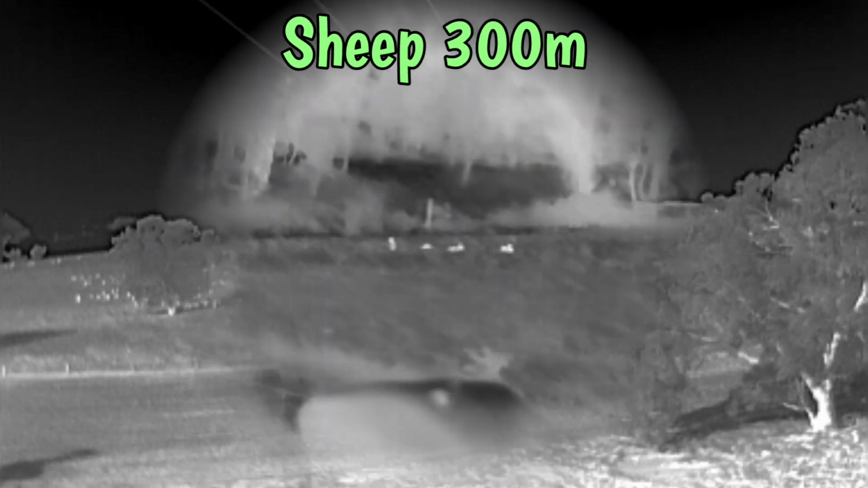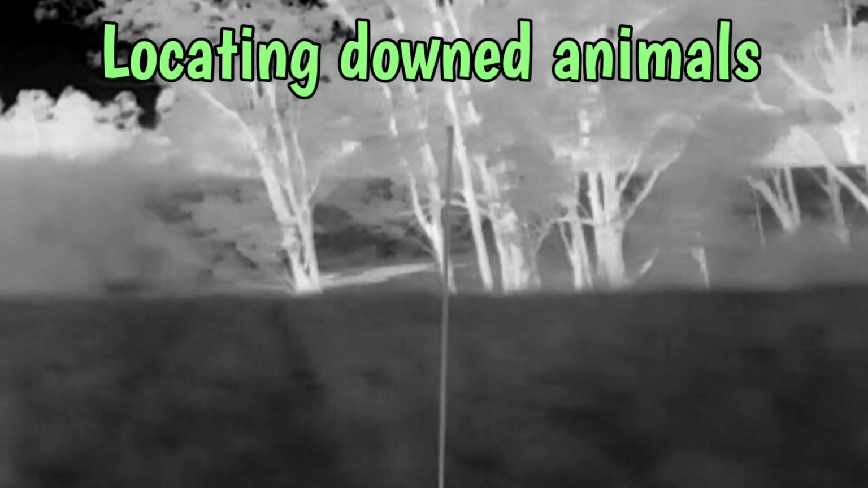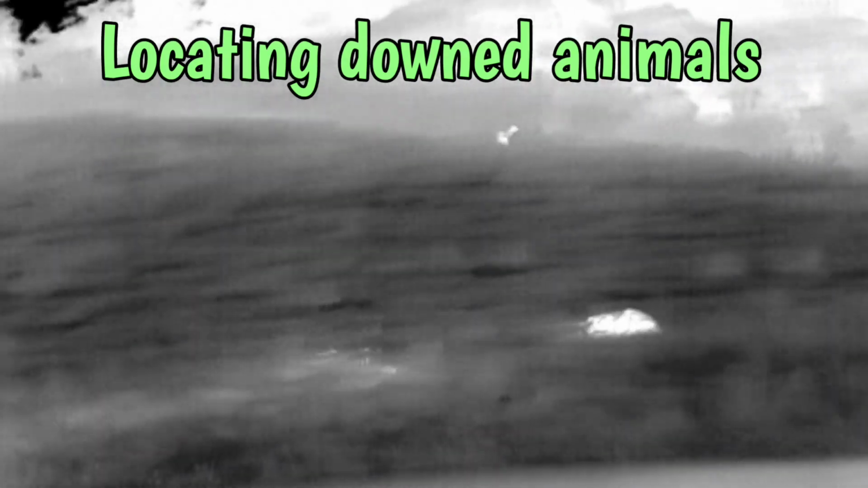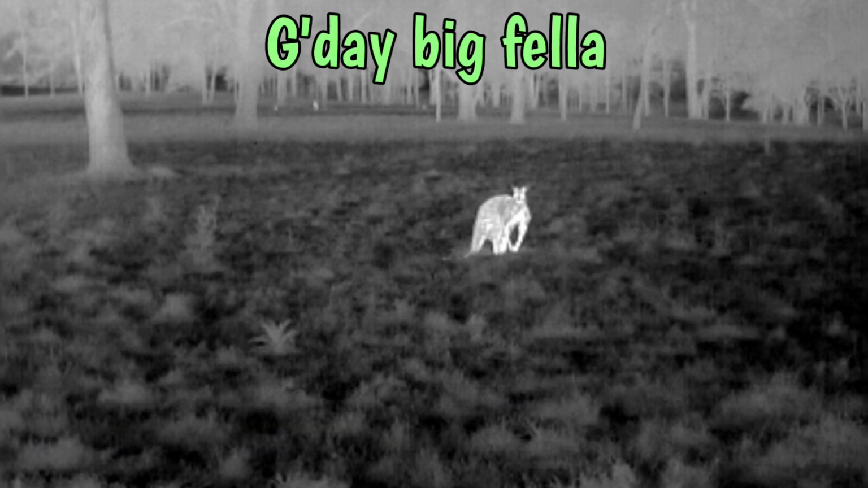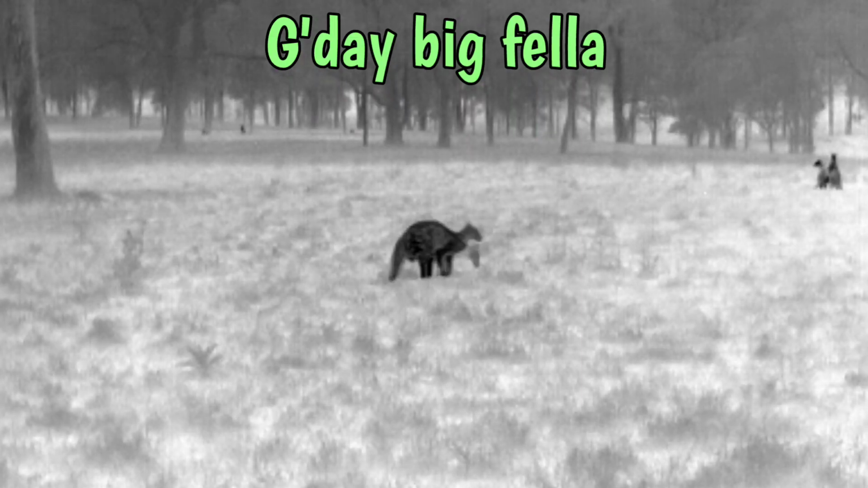Wi-Fi connection. It's a pretty big moot point with a lot of people. It probably has one of the most stable Wi-Fi connections I've used. I've had a couple of hiccups actually getting it to recognize the device. The best way to overcome that is to forget the device on Wi-Fi, reboot both the Wi-Fi and the thermal device, re-enter the password to connect to the device, which is usually good to go. There are two viewing platforms. You can either run it through the NightRide app, which gives you a few more features, or you can put the IP address into your browser and connect that way. Neither require an internet connection or mobile service to work.